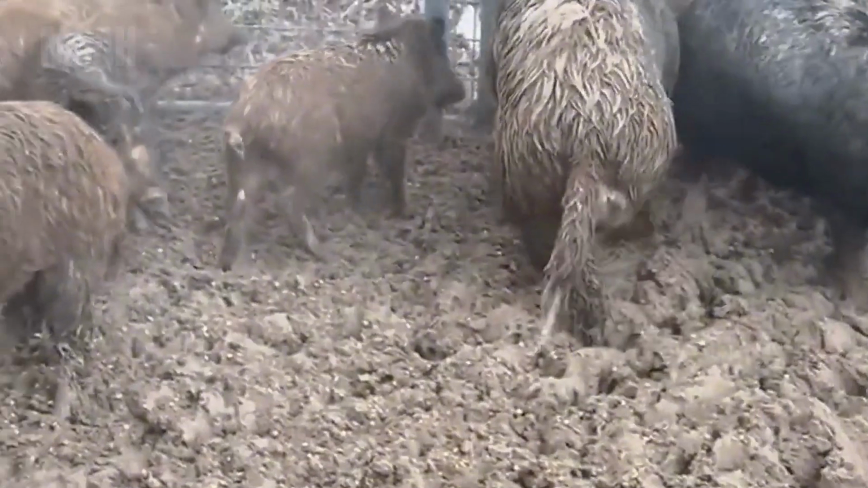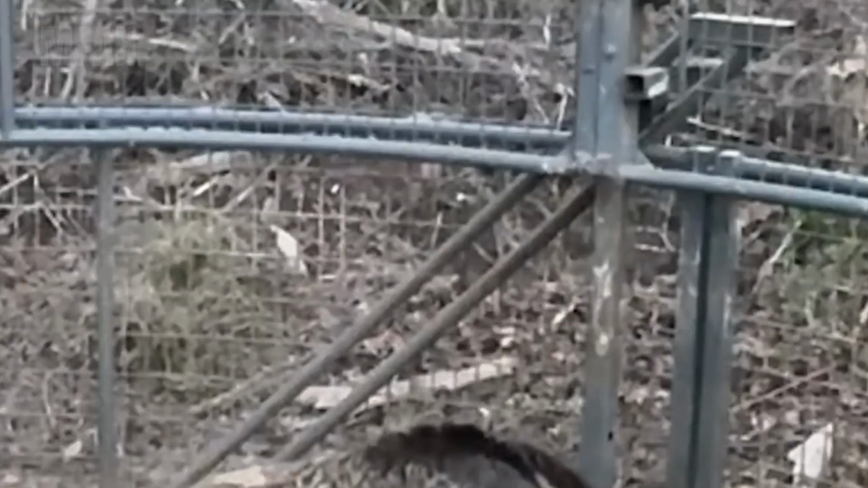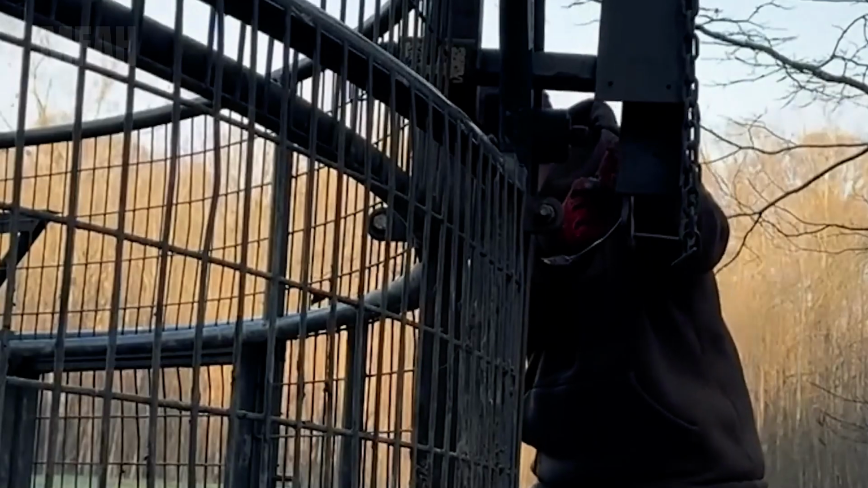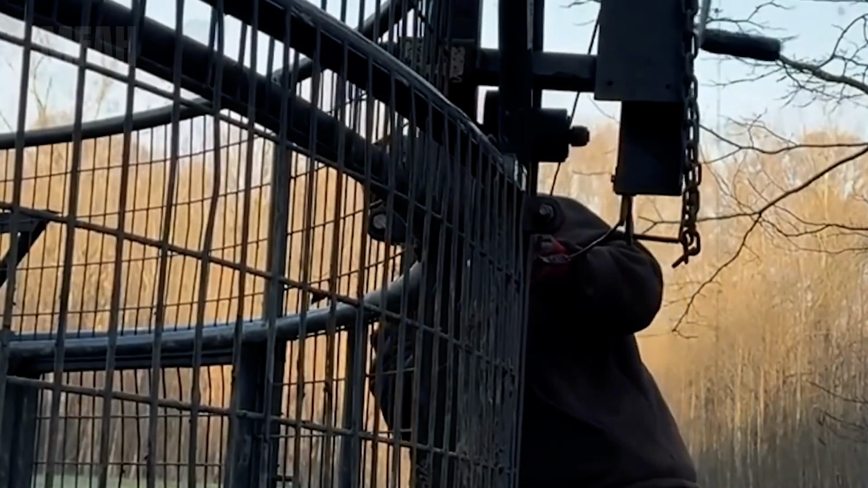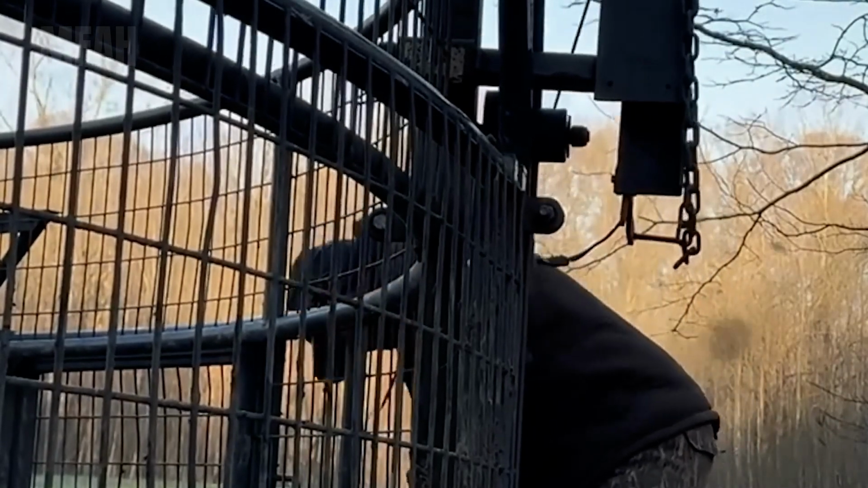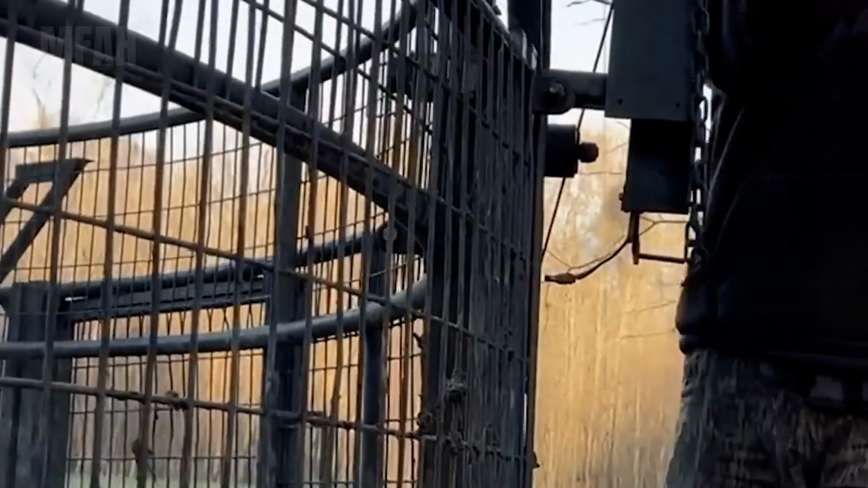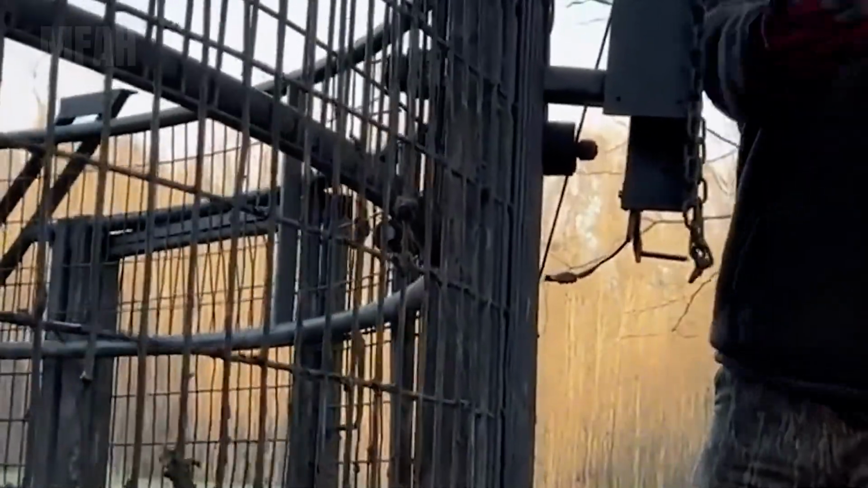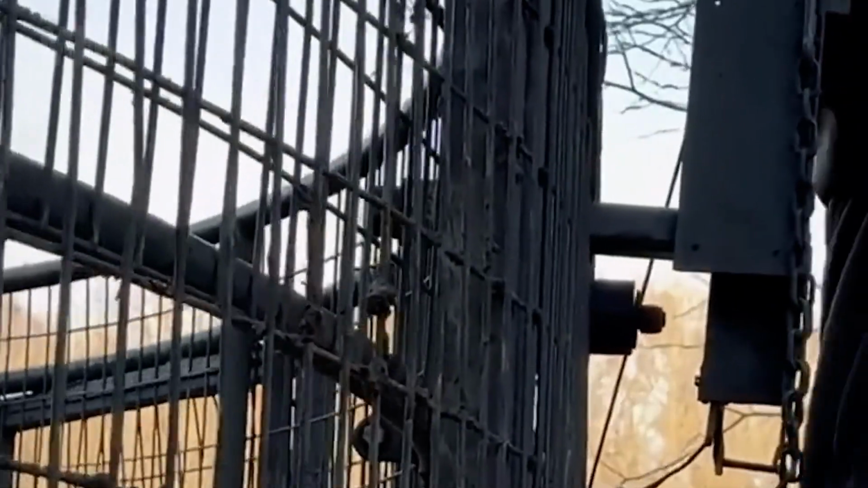Back on that song, huh? I figured with the mud it wouldn't come up as good, but it's coming on up.